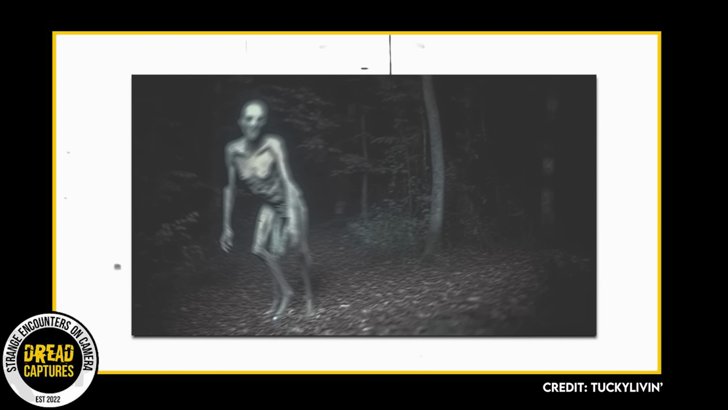Is this a skinwalker? Is this one creature perhaps changing shapes before our very eyes? Or are we looking at two separate creatures? Honestly, I can't decide which scenario is more disturbing.